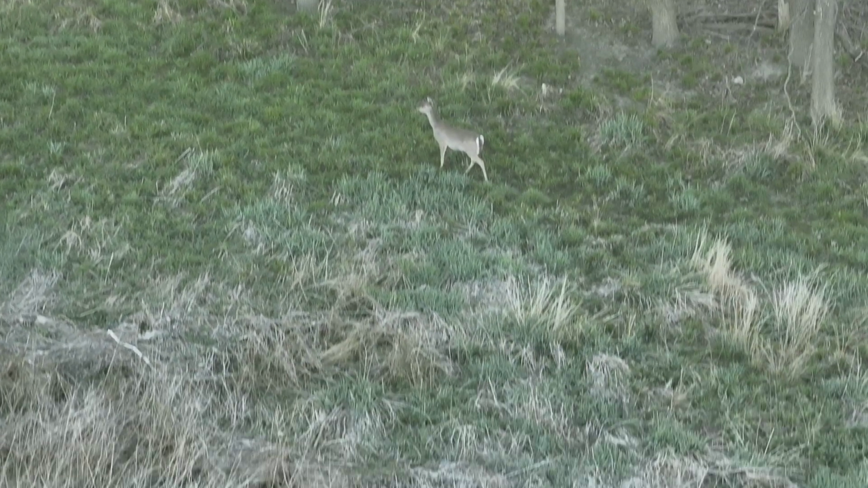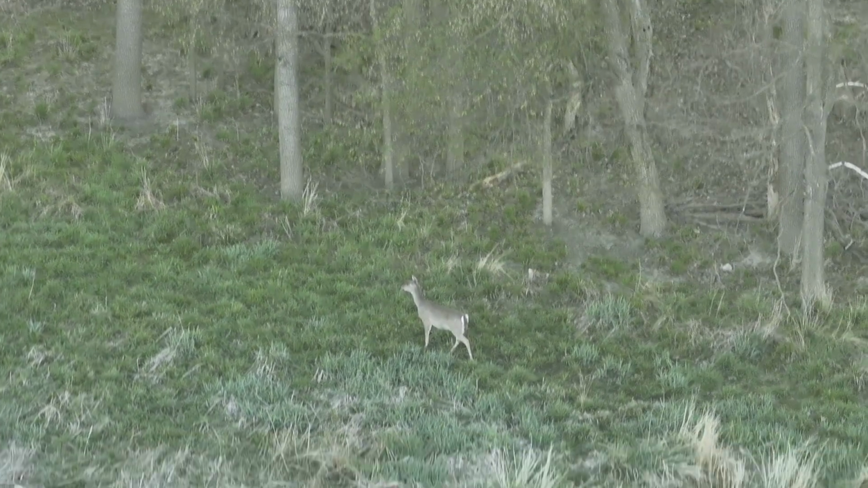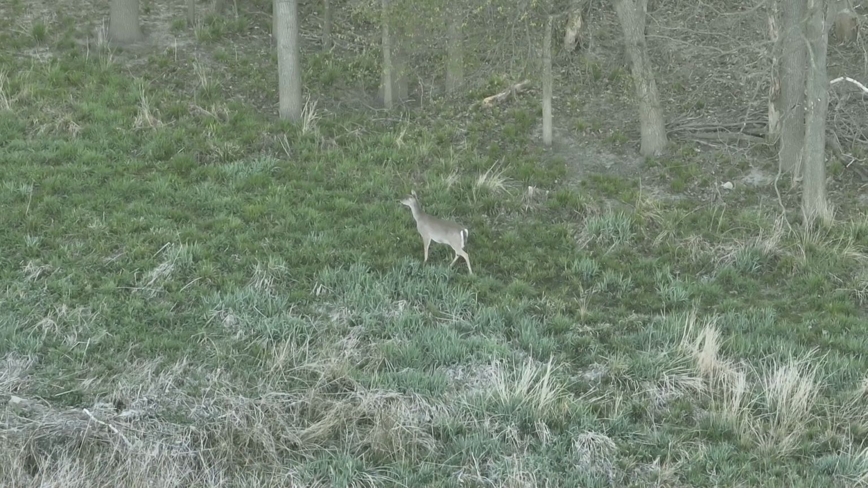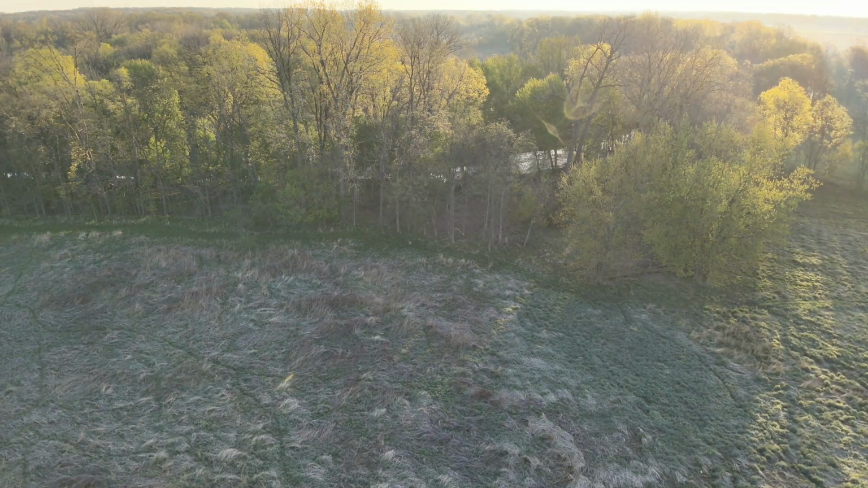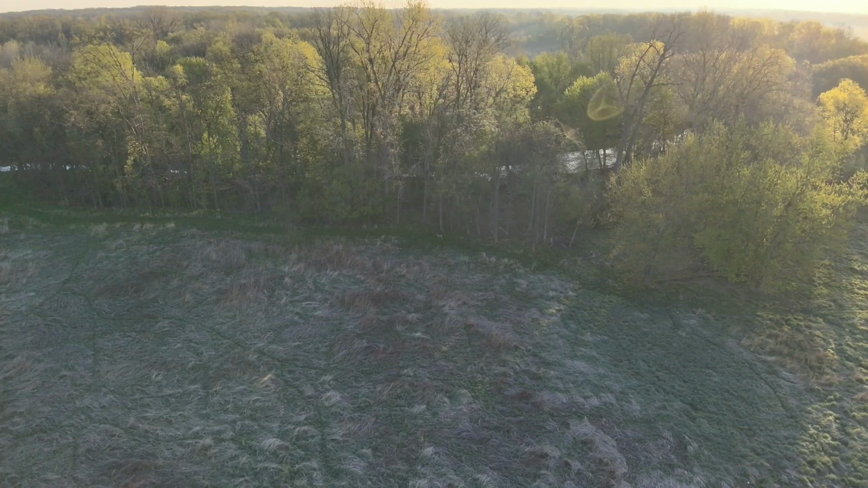What I did here is I made sure I was clear, didn't have any trees around me, and then I just lowered the drone. I think I got down to like 48 feet off the ground, and this animal was just standing there, not really sure maybe what she was hearing, but I did that with the drone to see how that would work without disturbing the group.